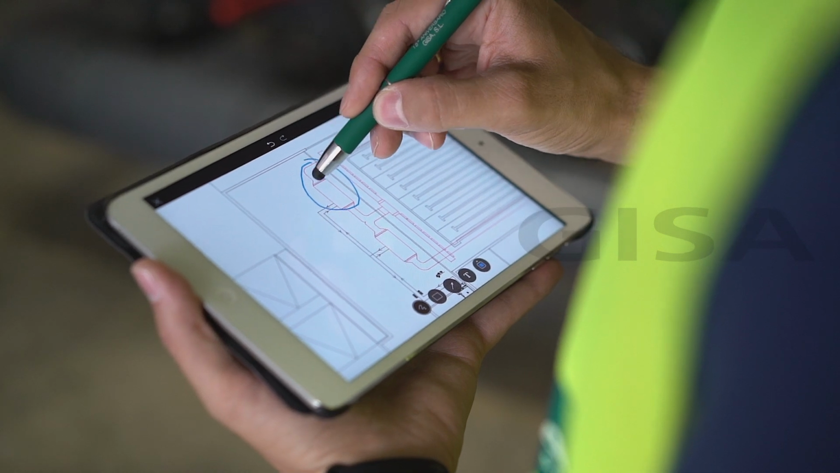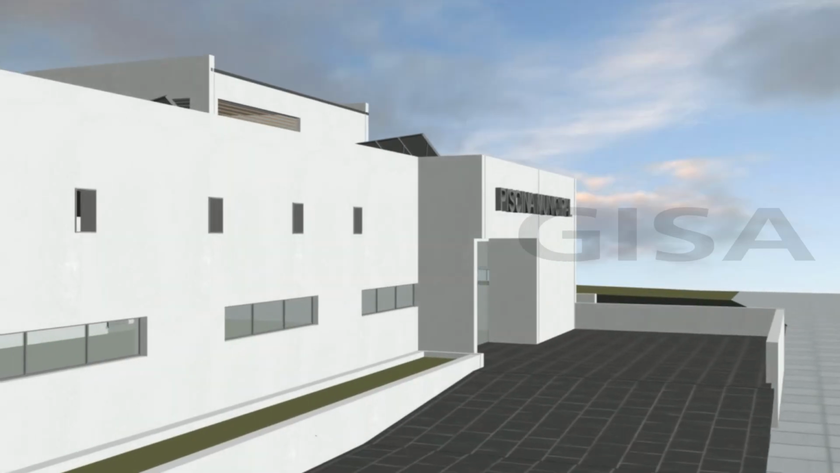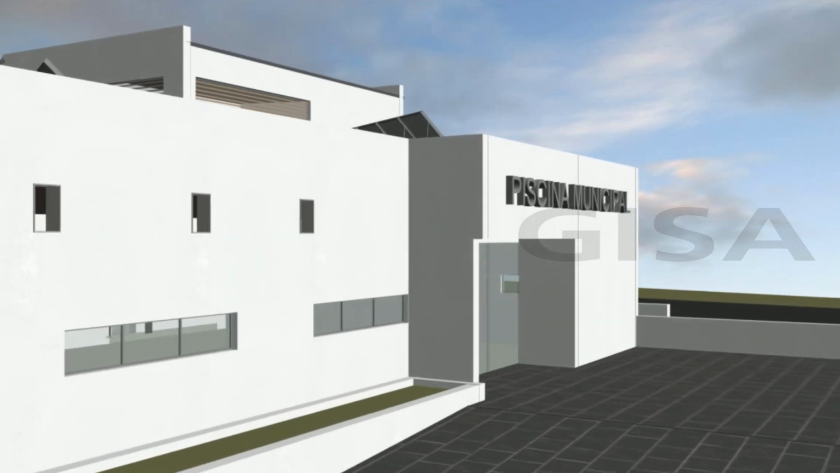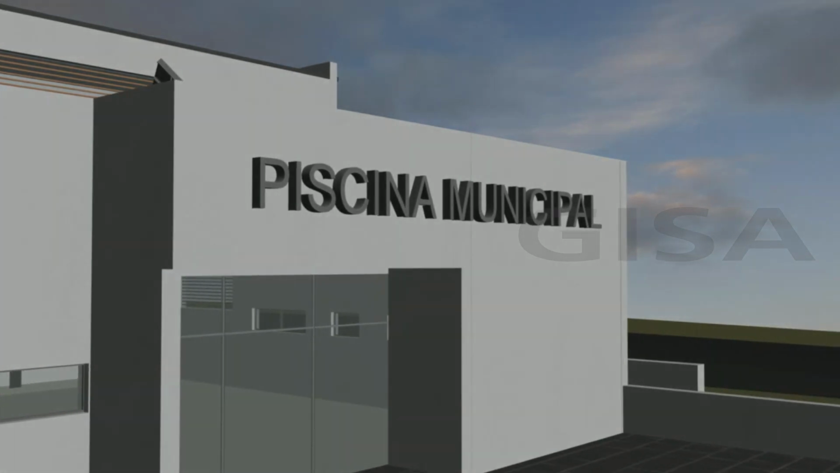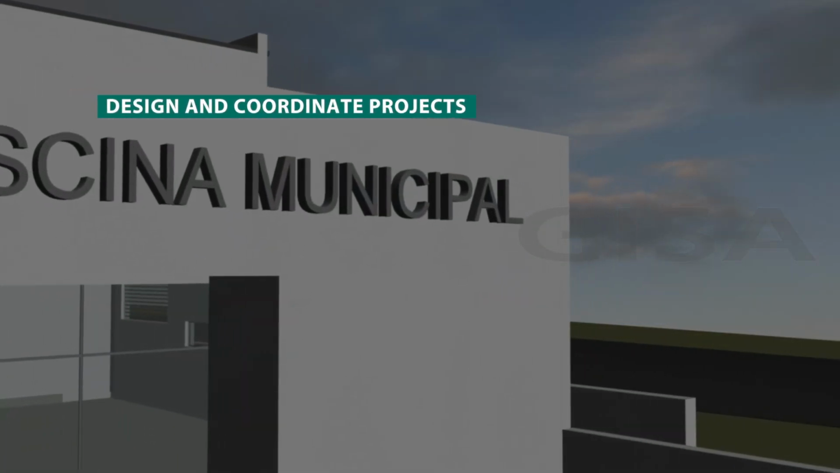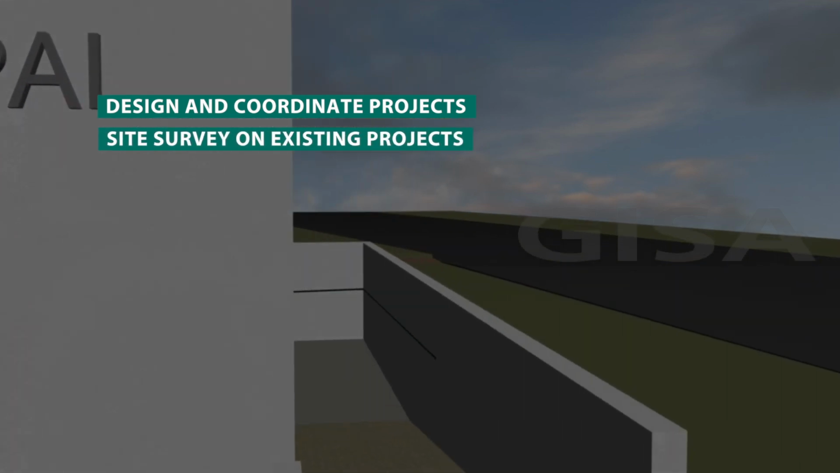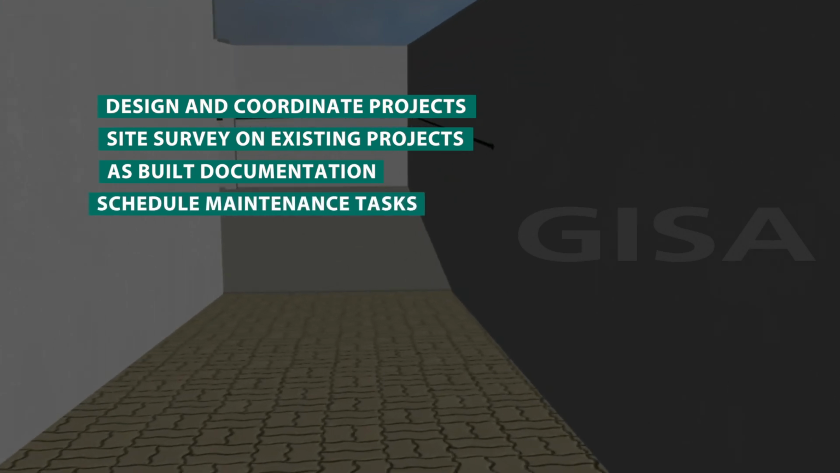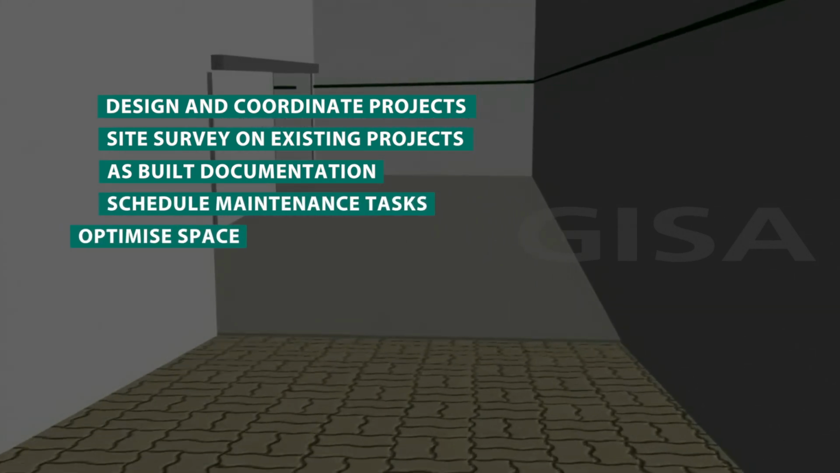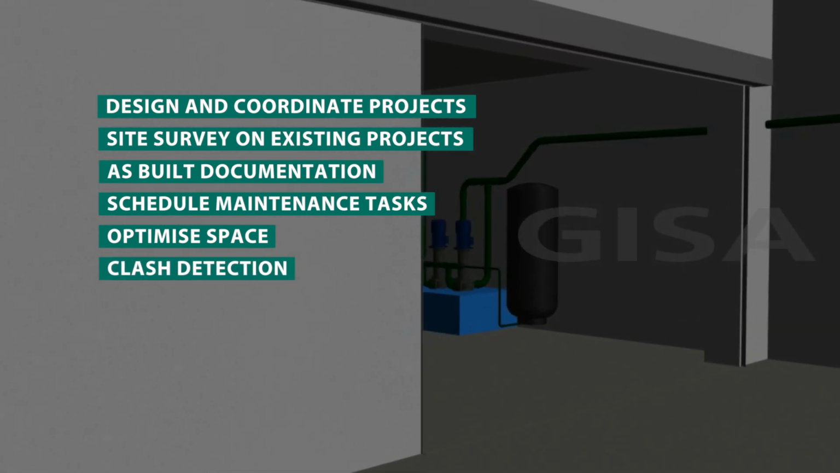So, thanks to the SCAN to BIM process, in connection with the use of BIM methodology, we're able to generate a virtual, precise, and reliable model of the building and its facilities, by means of which we can design and coordinate projects for new facilities and renovations, perform site survey on existing projects, and develop as-built documentation, schedule the preventive and corrective maintenance tasks, optimize space, perform clash detection, among many other applications.